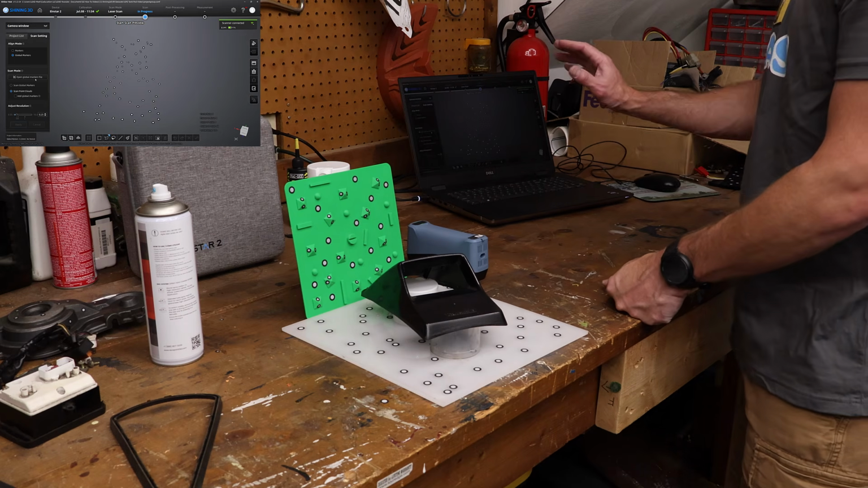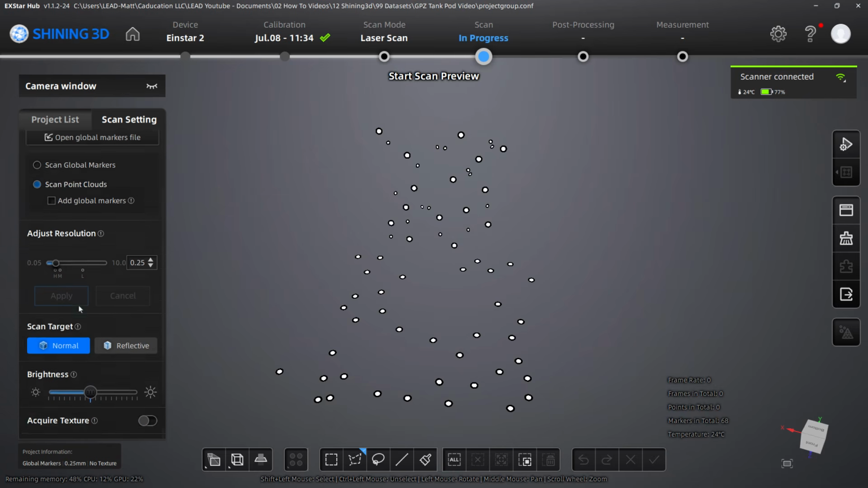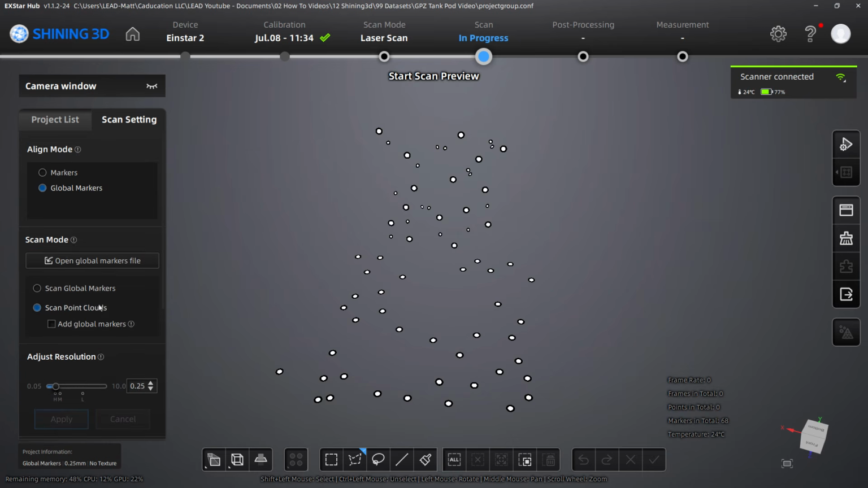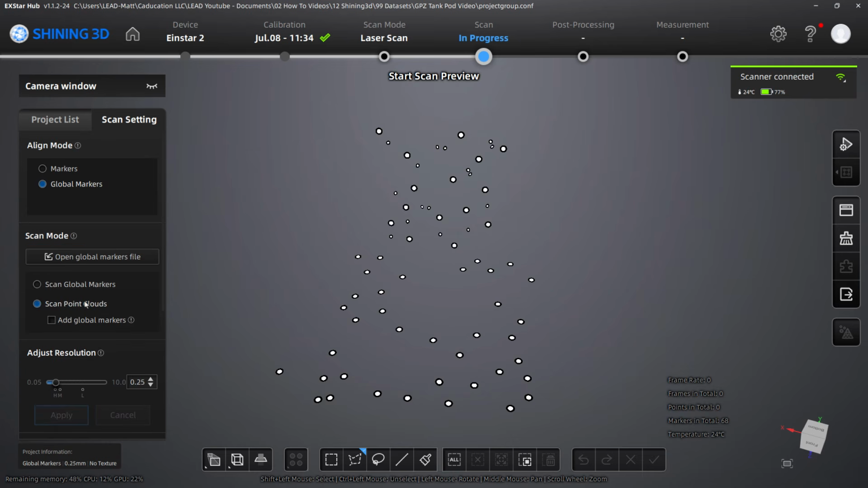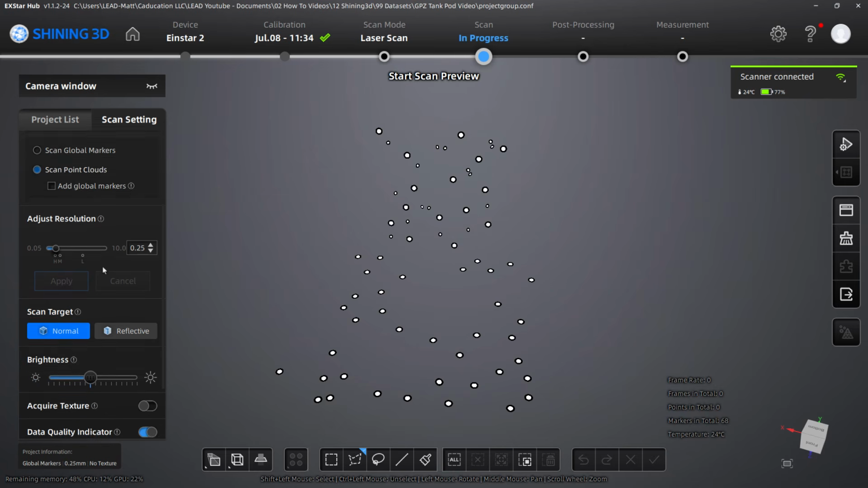One thing that is not instantly apparent is when you click on Scan Point Clouds, you can actually scroll down and the rest of your scan settings are below there. If you're here, you may think, okay, I don't really know what to do from here. Well, just scroll down and then you can see all the rest of your settings. There is an Add Global Markers option, which means that as you're scanning, if it picks up extra markers that weren't in that global marker file, it can actually add and use those. I got all of them, so I'm not really worried about it, so I'm going to leave that off.